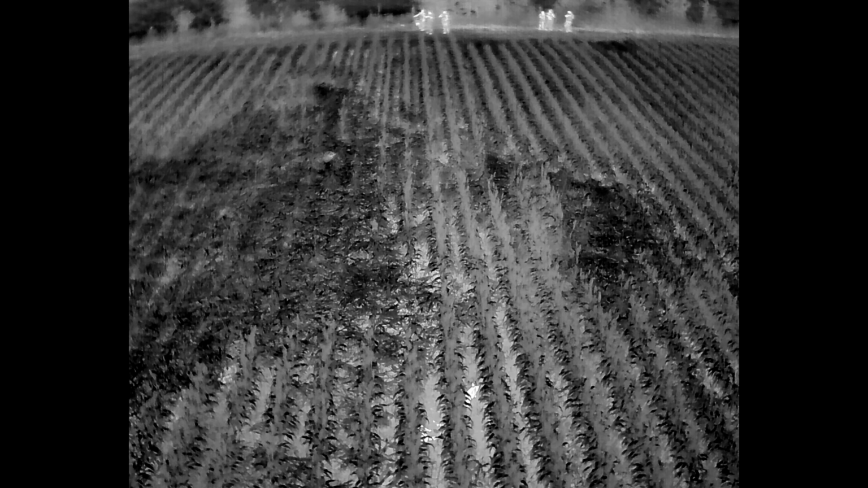And bam, we take a shot on one of them right here. That one goes down. One of them goes off to the left side of my screen, and then the other one is just kind of hanging out one row over. So I told the guys, hey guys, move over one row and take another shot. Get this second one down. And so they do that right here, but they miss.